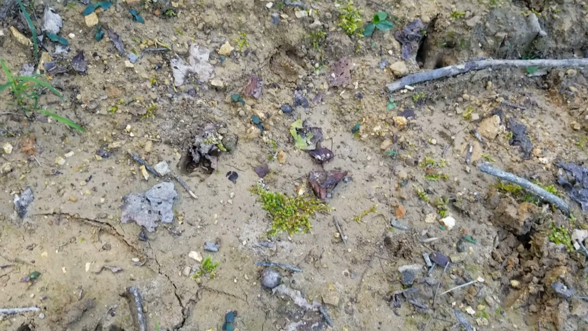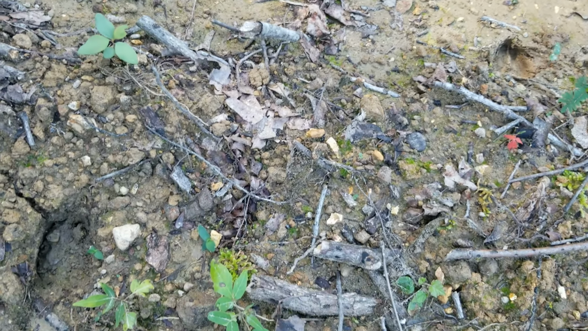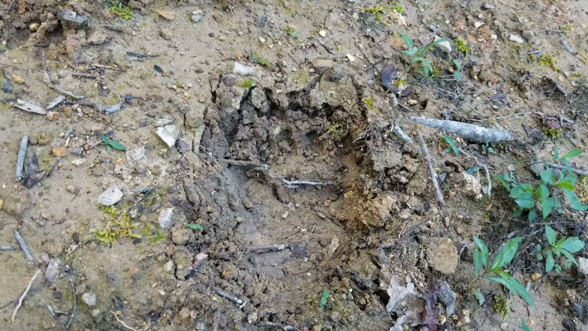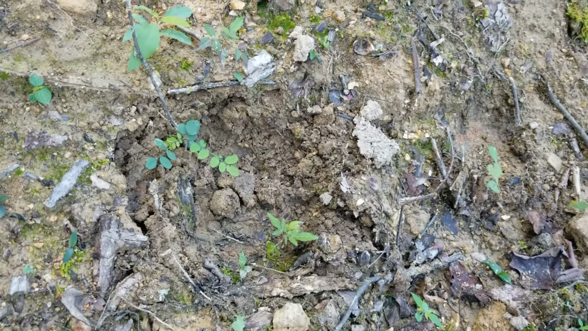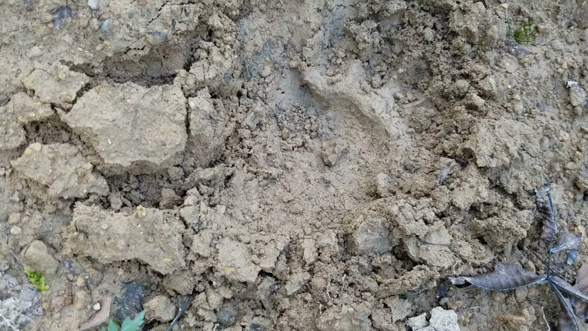And you want to check for sign. Check for deer sign. That's a dead giveaway where they're traveling. And sometimes you run into some tracks you don't expect, like here's a big old black bear's tracks. Sometimes you run into that, but you'll know what's traveling with these cameras if you catch a picture of them.